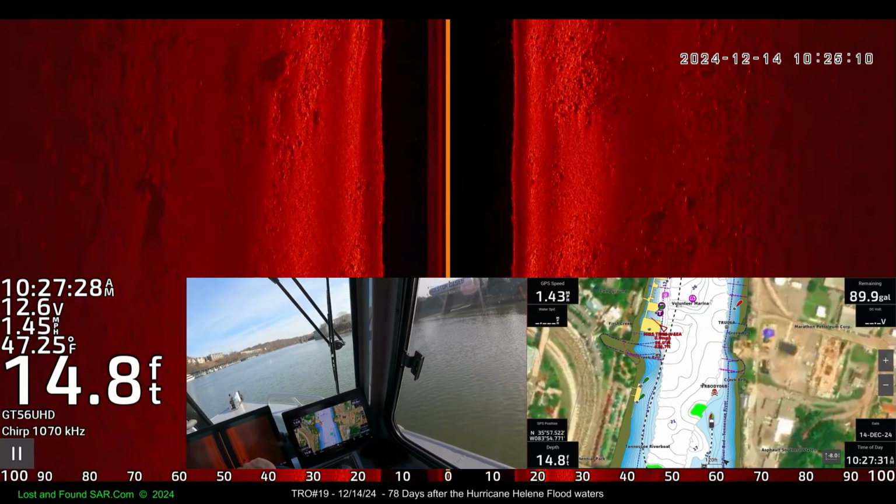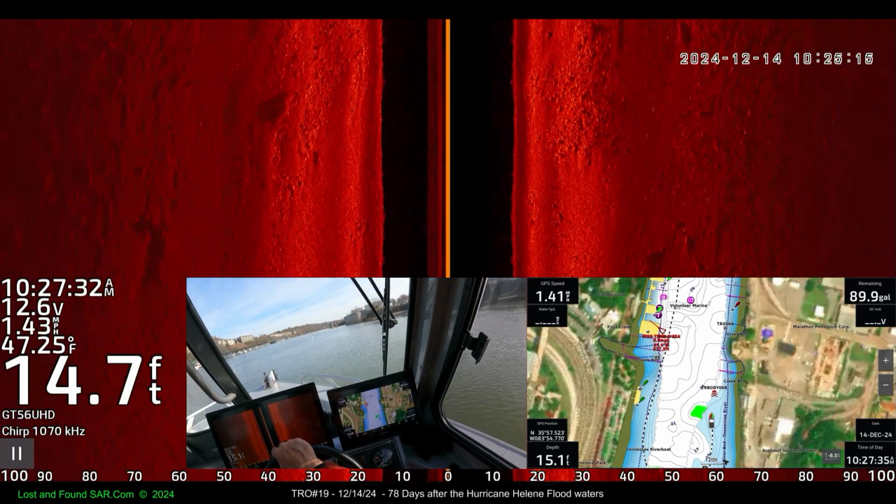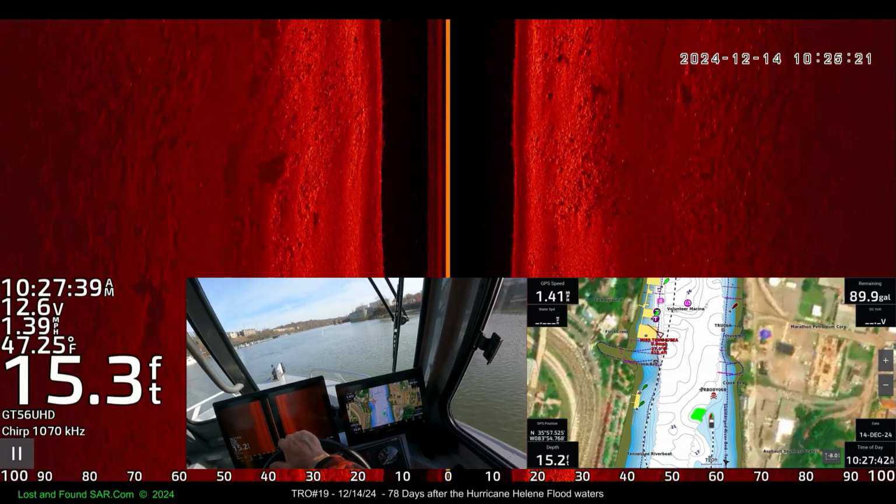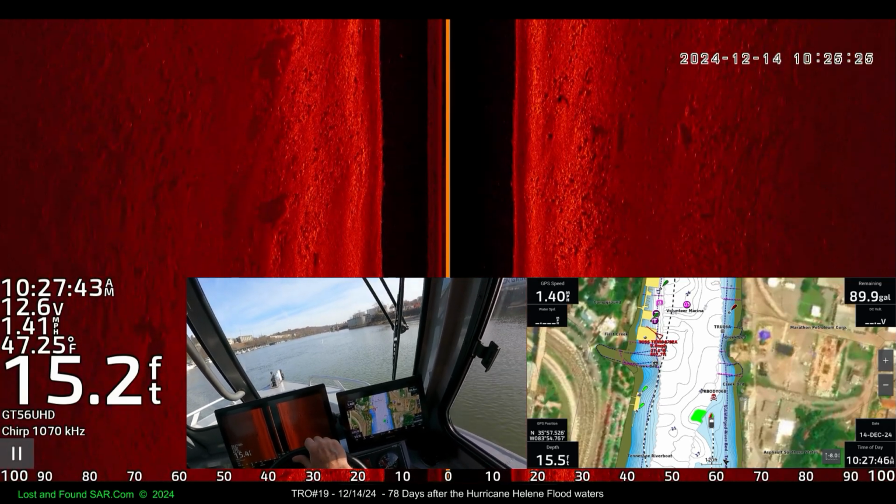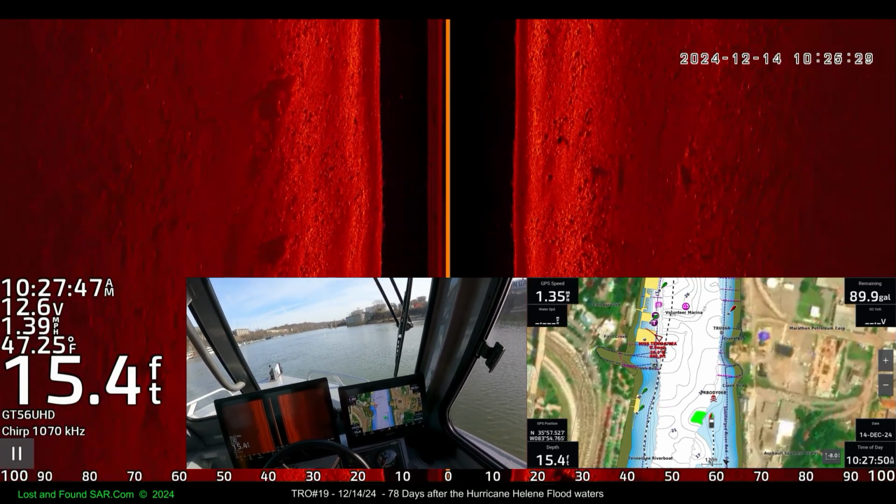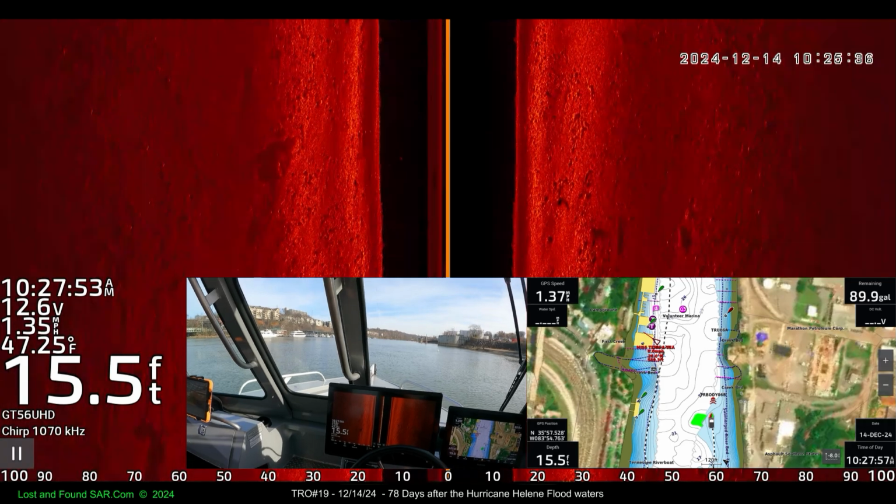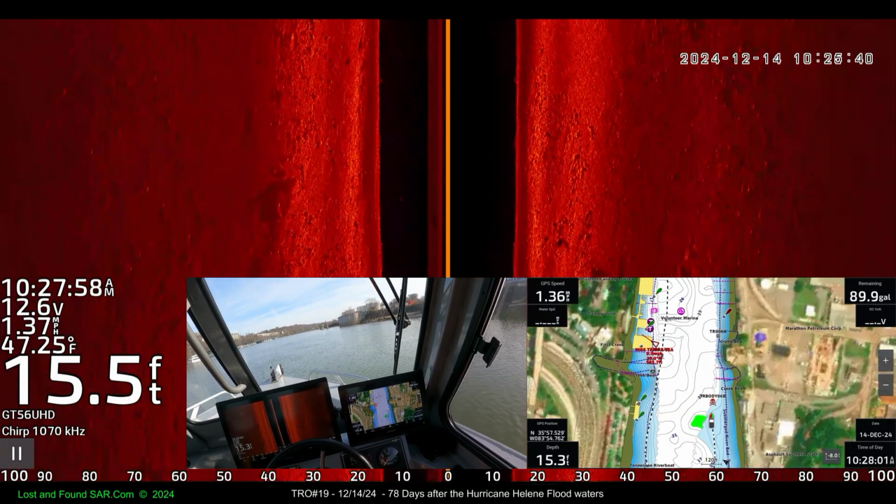So when we bought the drone, we used it twice, and Helene came and it turned the water into chocolate milk. And we also found out that there are trees and obstructions around these targets, and we're afraid we're going to snag our drone on them. So the only thing we can use our drone on is when we survey the area to make sure it's clear of trees and debris as much as possible. Then we can launch our drone.